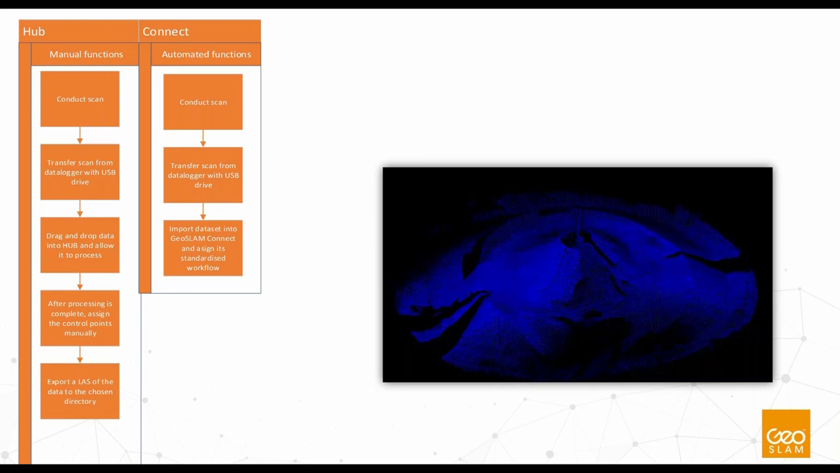So on the left there, in Hub, you conduct the scan, you transfer the scan from the data logger with a USB drive, drag and drop the data. Then after processing is complete, you assign the control points manually. Then you export the LAS to the chosen directory manually.